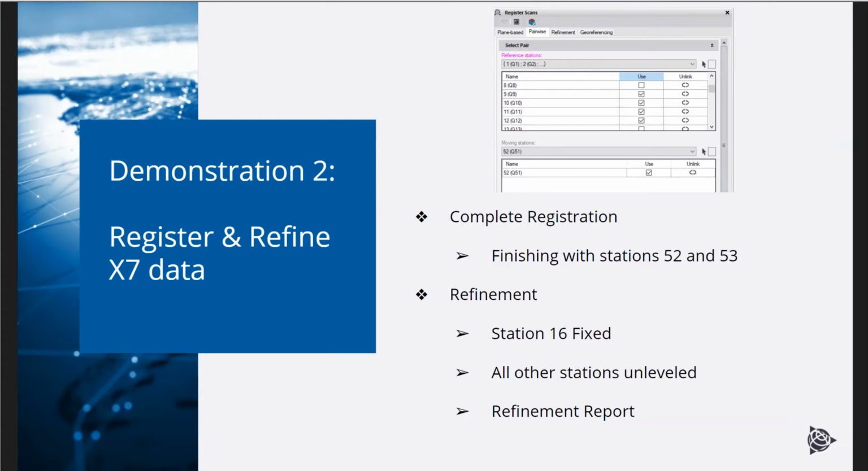Demonstration number 2 will just cover the registration and refine process using the X7 data. In this case, we'll complete the registration, finishing with stations 52 and 53. And then we'll just show the refinement with station 16 being fixed, all the other stations being unleveled, and then reviewing the refinement report.